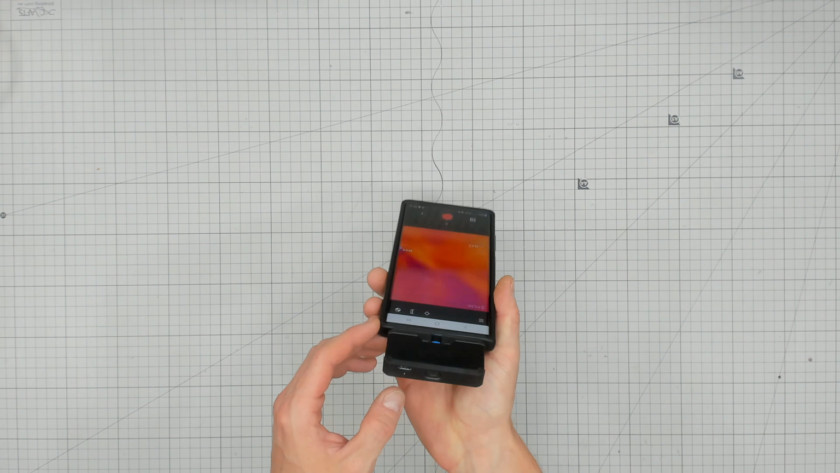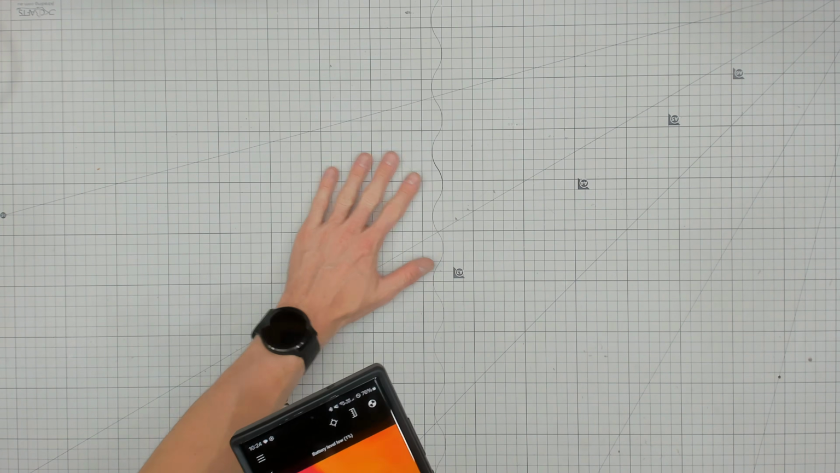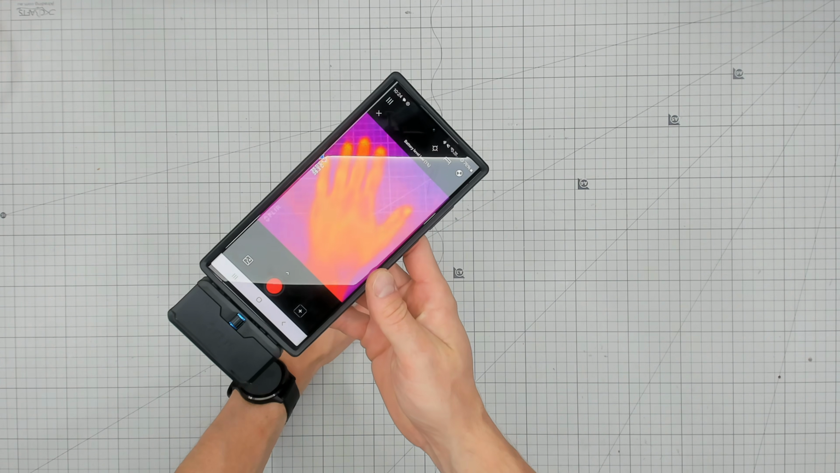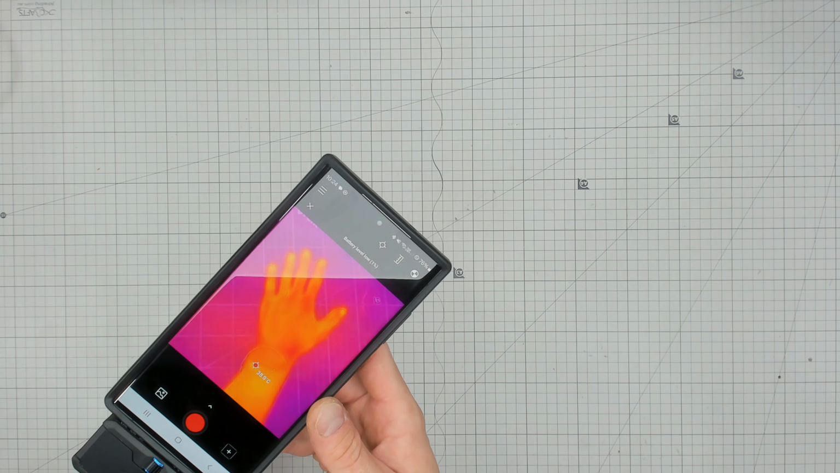So that has been plugged in. I think, oh no, there we go. So, all right, you can see there is a big smudge here. I've got something on the camera, but you can see, oh, there we go. That was my hand in the way of the camera. So, wow, this is actually working.